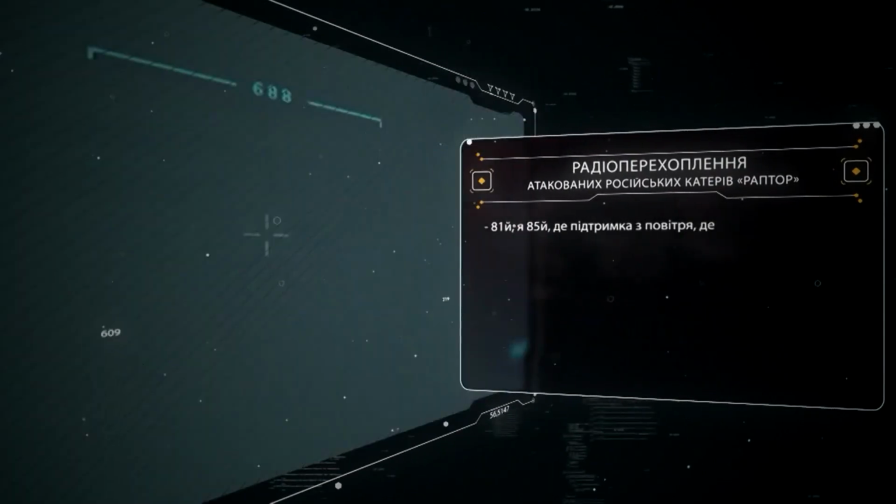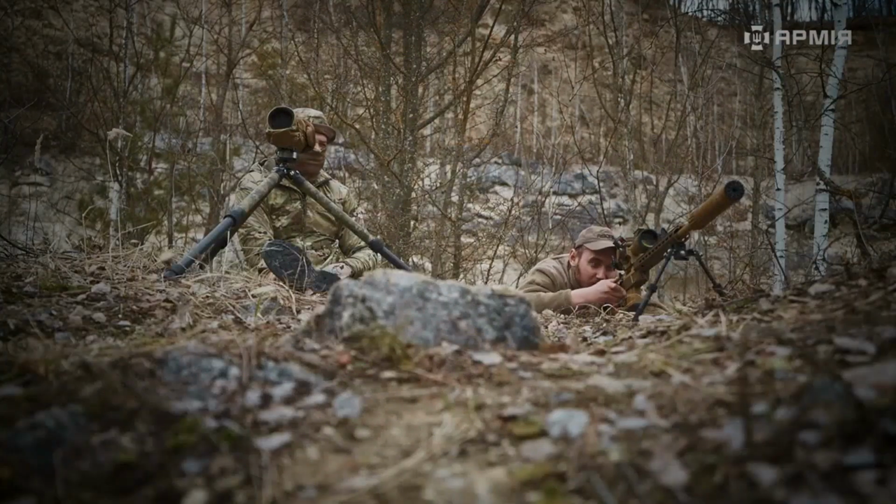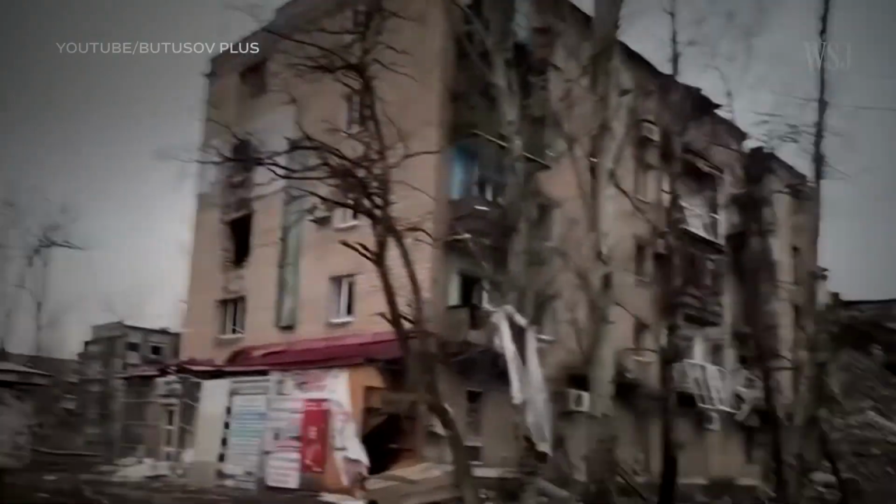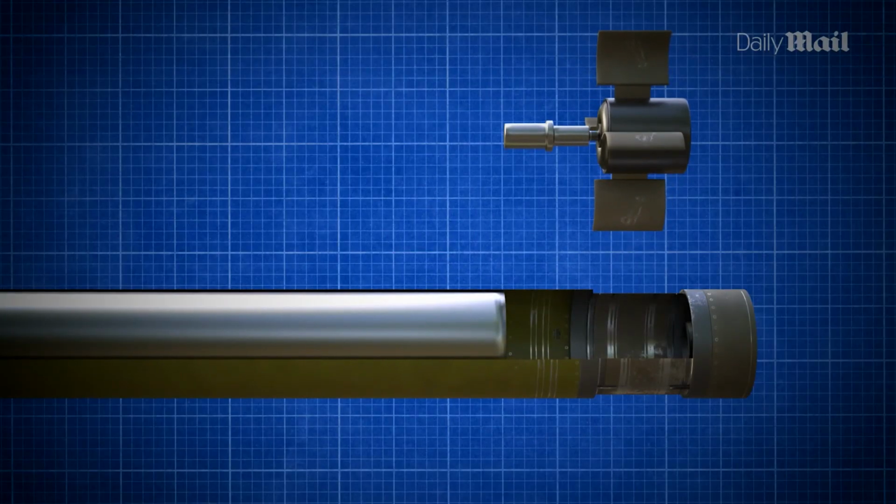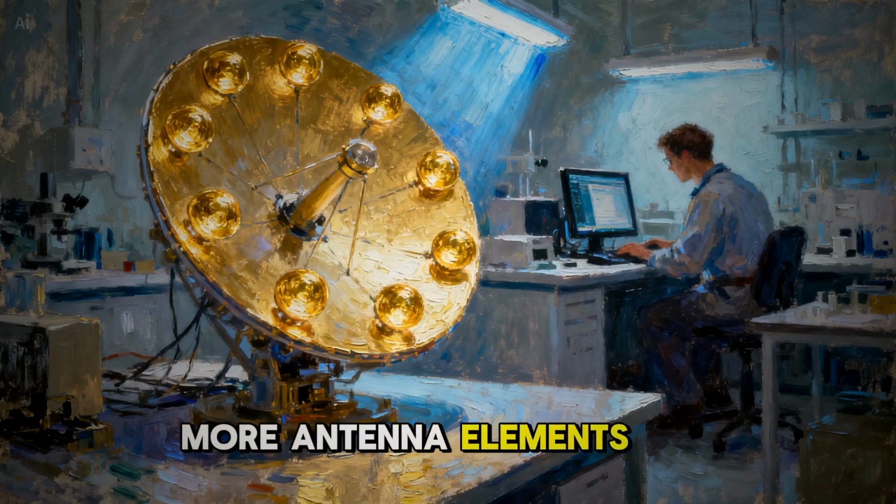There is a smaller mystery in this case that we have not closed yet. We are going to close it now. Earlier we said that the Raptor's radar, according to the Ochakiv ESM intercepts, was sweeping forward and to port. The blind quarter, astern and to starboard, was the corridor the MAGURA V5 used.